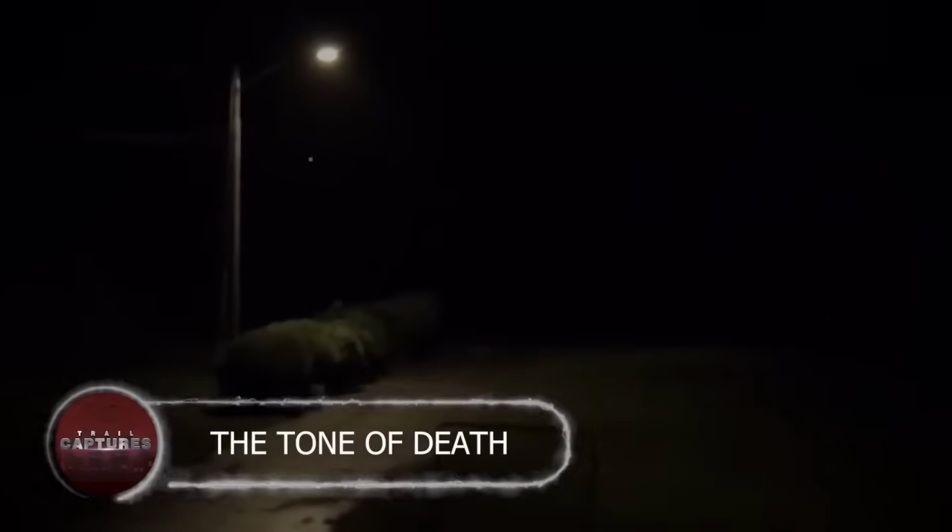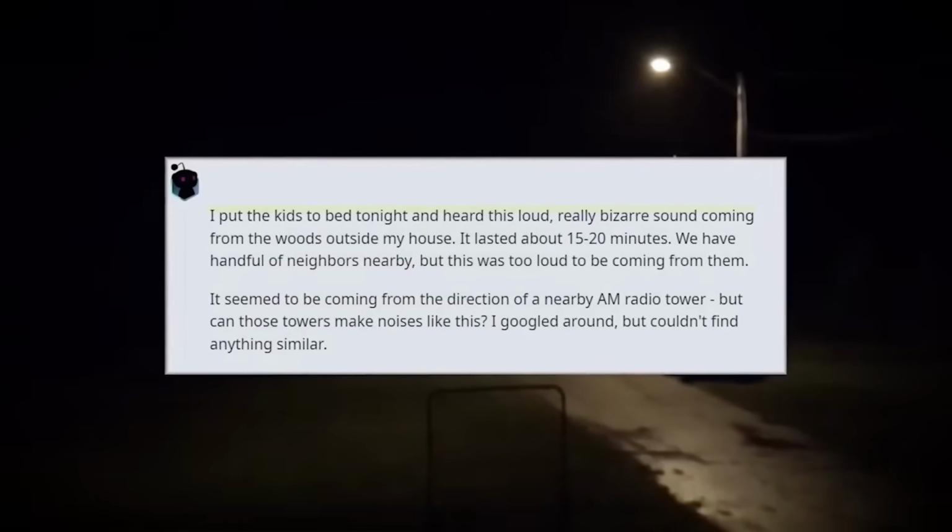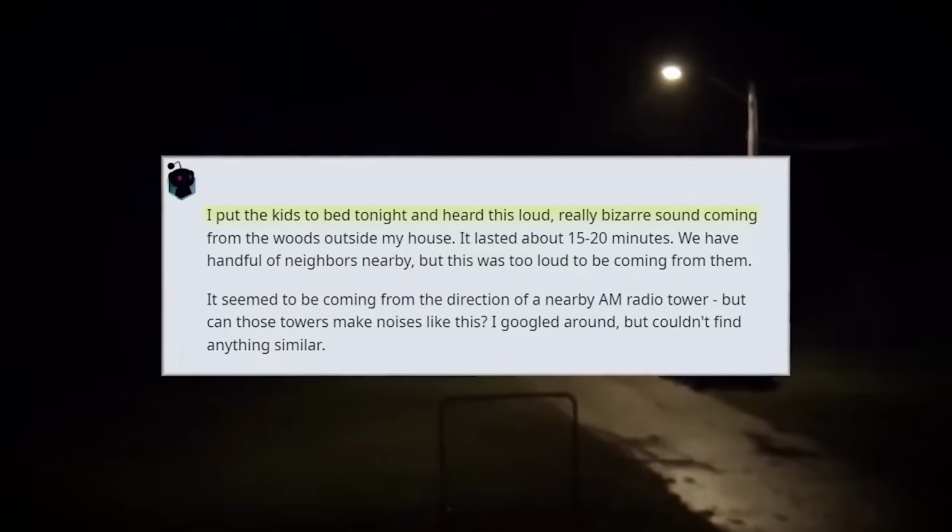The tone of death. In September of 2016, a Reddit post featured a video capturing a strange and eerie tone emanating from the woods outside a house, described as loud and bizarre.